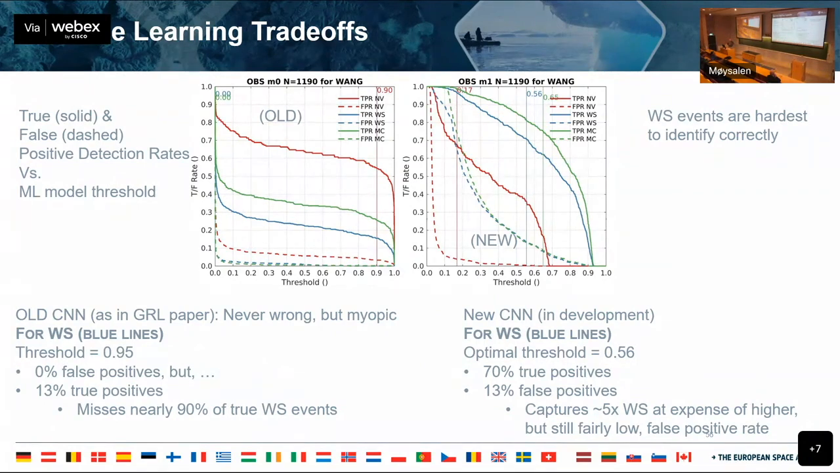But if you compare it against this test data set that we're looking at here, we're really only picking up a tiny fraction of the existing wind streaks. We're leaving a lot on the table. Now we have this newer model that we've been working on, really Justin and the guys at Hawaii, in which we're now picking up closer to 70% of the available wind streaks.